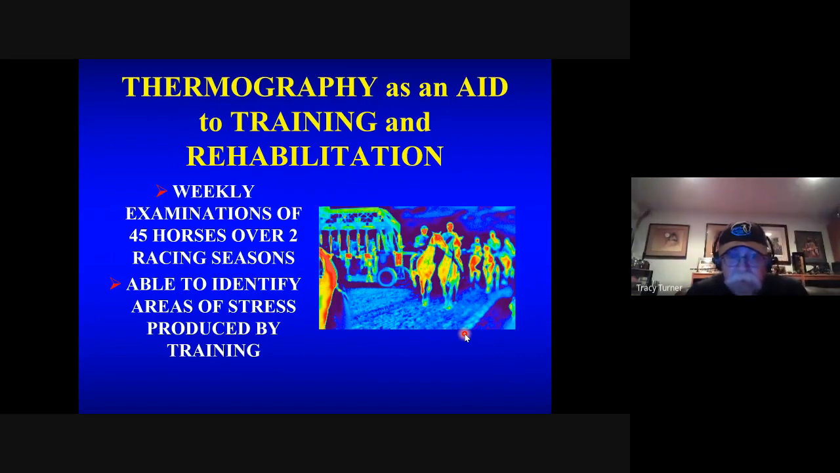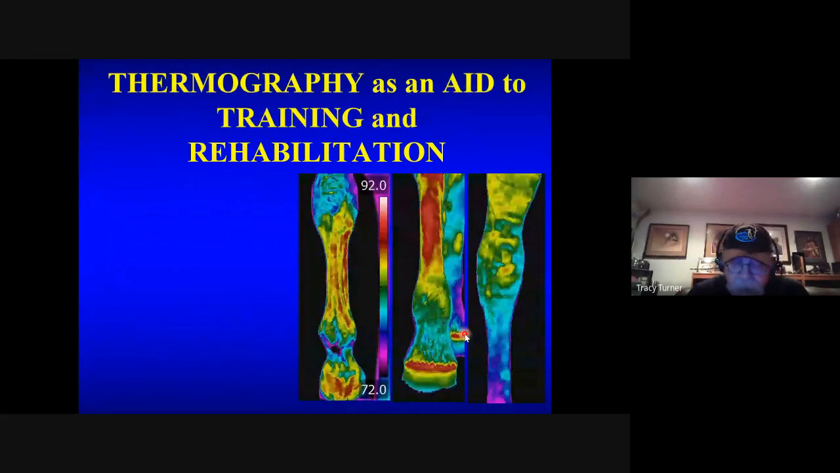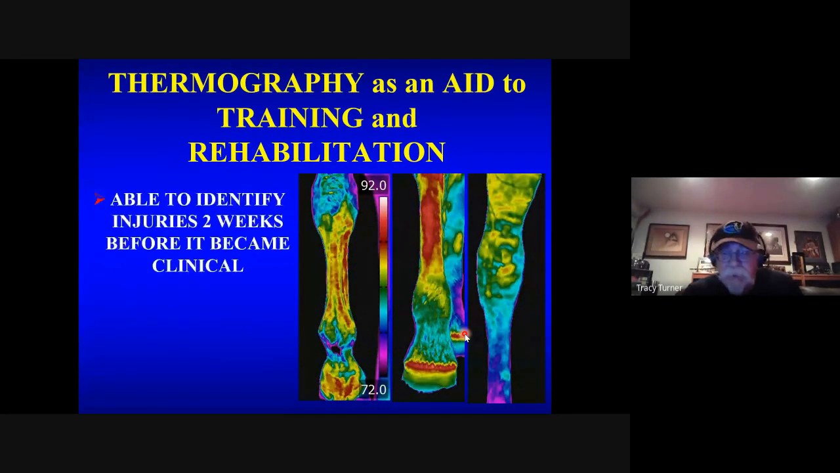And we were able to identify areas of stress produced by training. And the same would apply if I'm looking at horses and trying to evaluate stress caused by rehabilitation. So we were able to identify injuries 2 weeks before they became clinically evident.